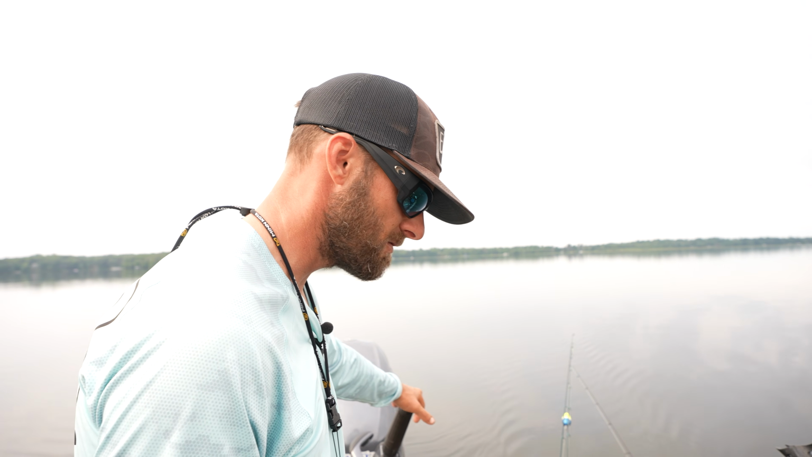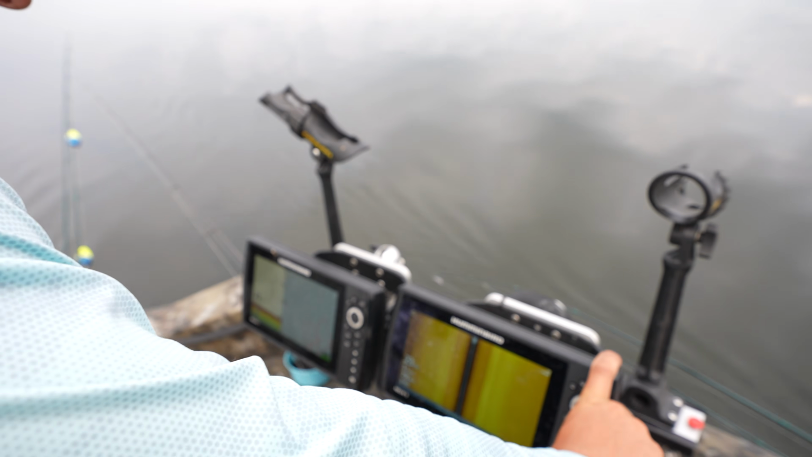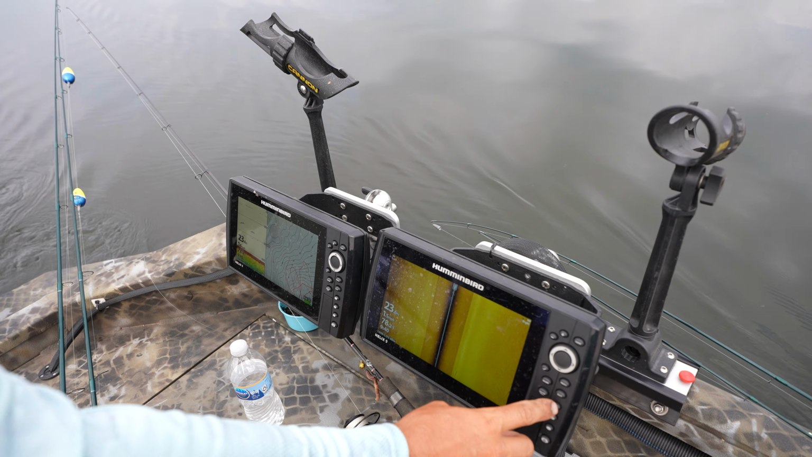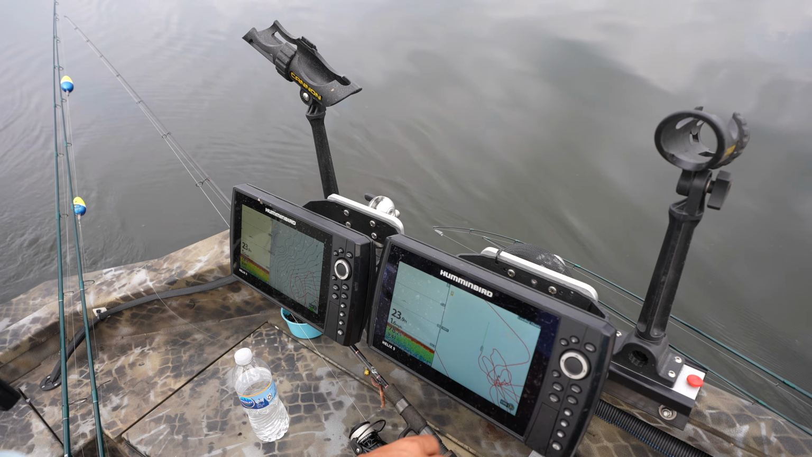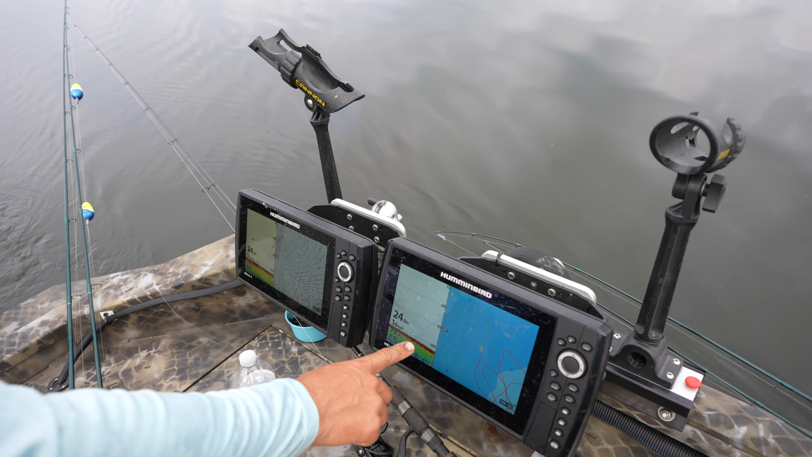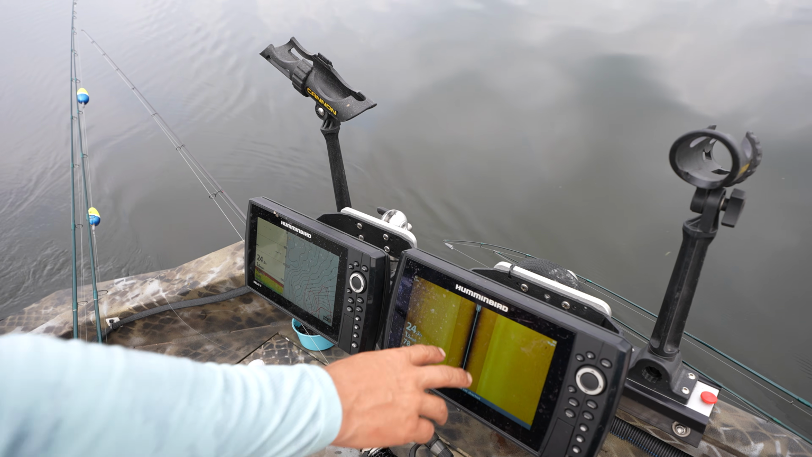Now, if you just have one graph, what I would highly recommend doing is setting your hotkeys up. So maybe my first hotkey is side imaging. My second one might be a look of the map and sonar at the same time, so that I can kind of ping back and forth very quickly to different hotkeys.